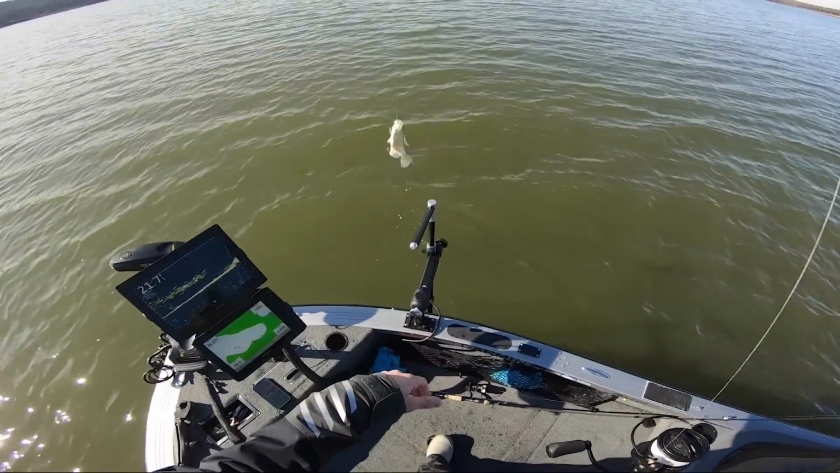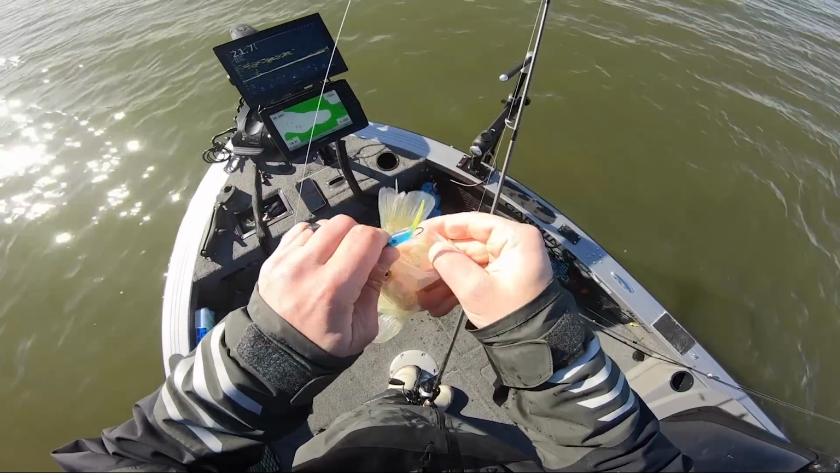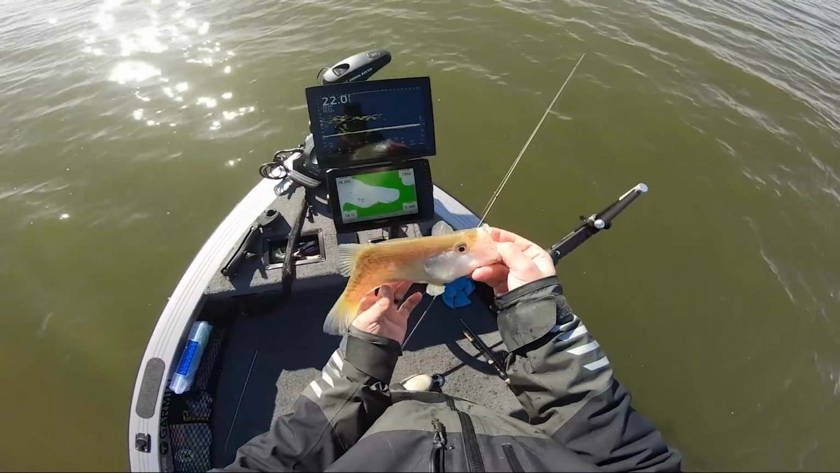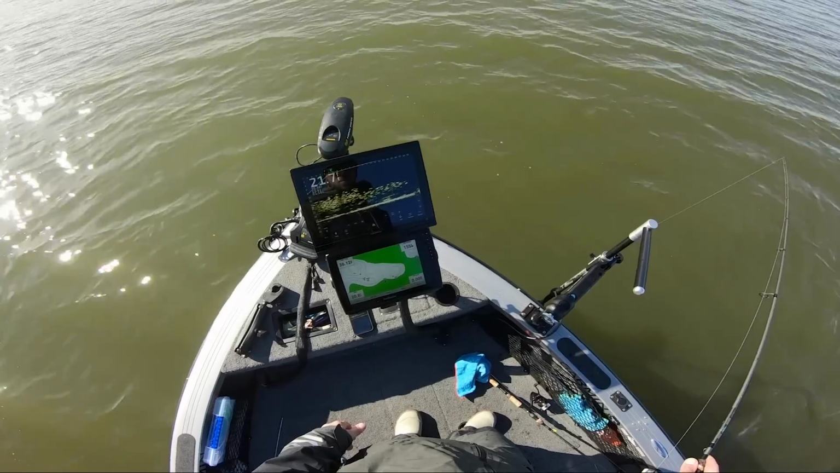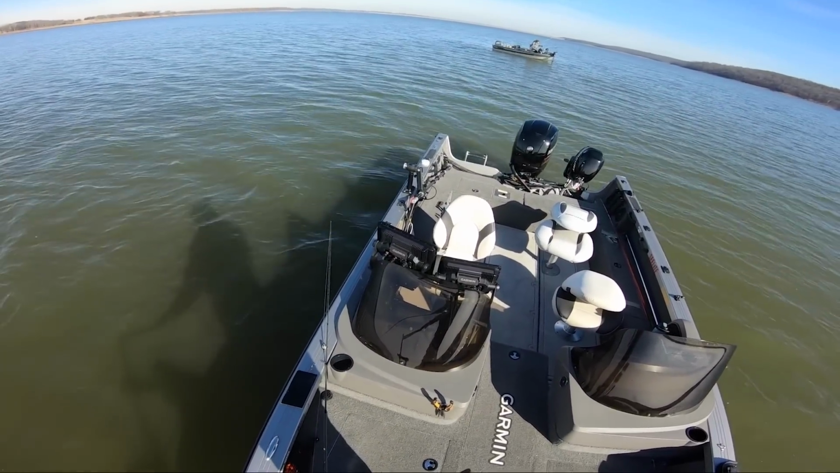Yep, another giant. Pretty sure there's a dude like 20 feet behind me right now. That's the size. Boys and girls, that's the size. Oh yeah.